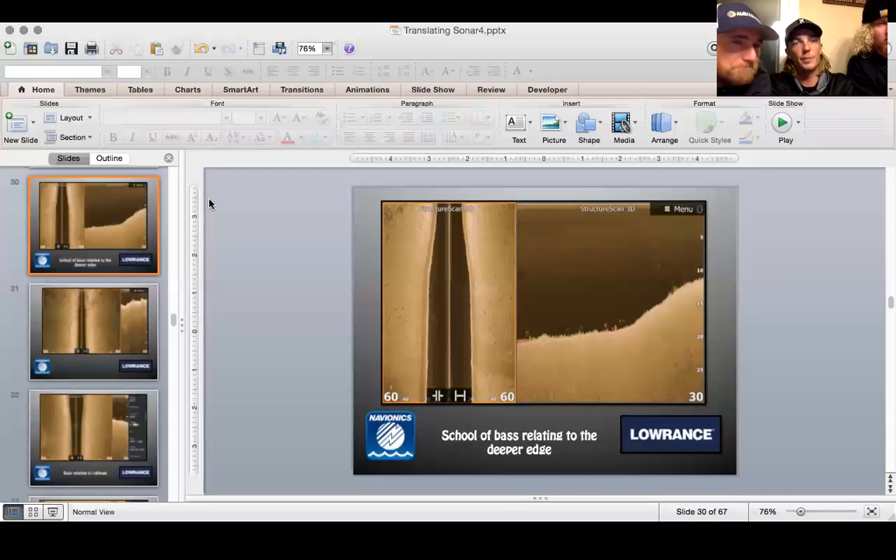If you're looking for fish, you probably want to scan a smaller area. But essentially, the deeper and flatter you are, the more area you can see on side scan versus the shallower and steeper you are, the less area you can see.